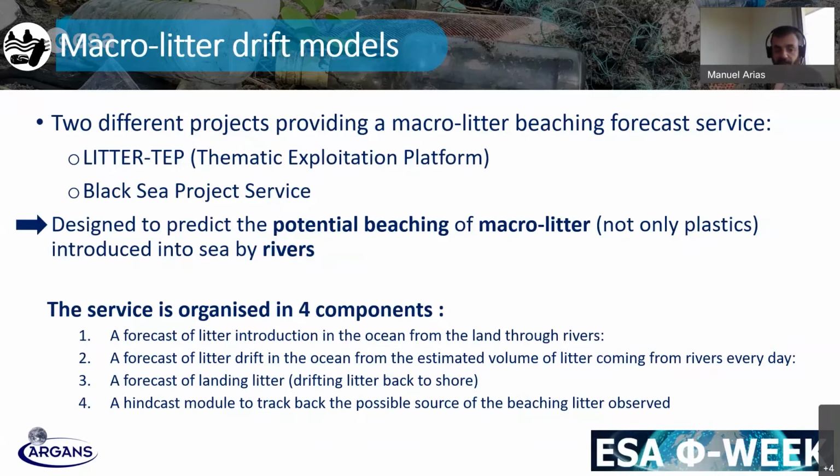And the service has actually 4 components. One is the forecast of litter interaction in the ocean, so basically trying to estimate what is the input from the rivers. The second one is a forecast of the litter rates in the ocean, which, of course, is done with the help of Lagrangian transport simulations.